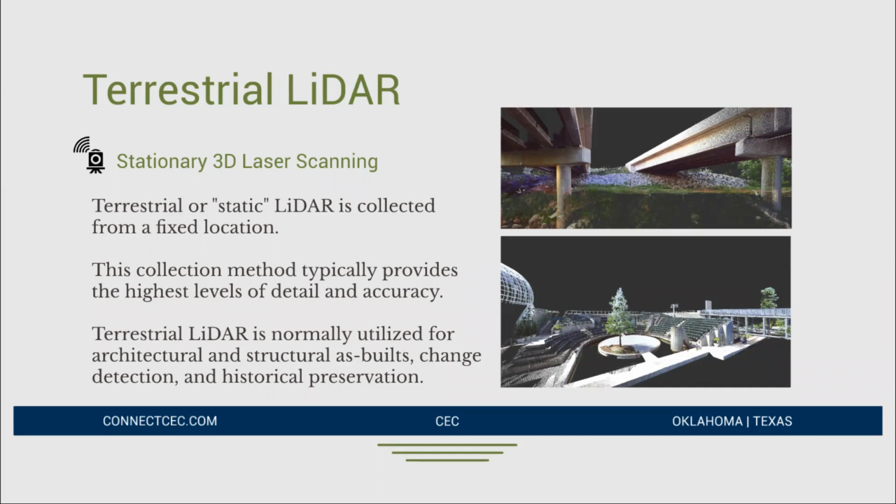Now, terrestrial LiDAR is considered many times the most basic form of LiDAR, but it is arguably also the most accurate. Because you are collecting this information from a fixed position, there's no motion in the process. There's no GPS, the sensor isn't moving, and so that removes a whole level of error from the equation.